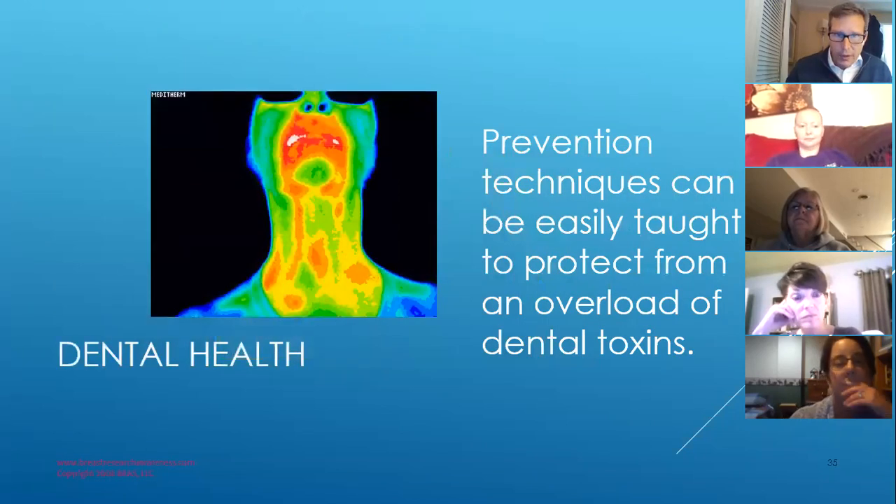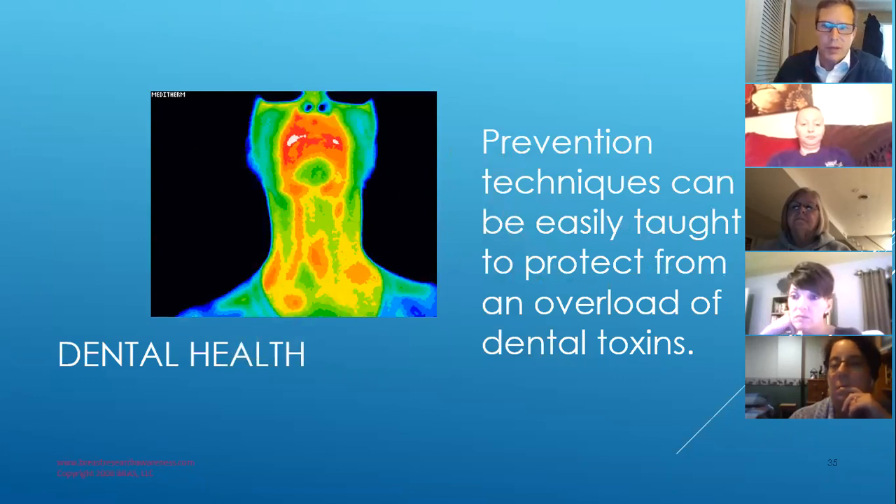Dental health. There is a high percentage of breast cancers where someone has a root canal on the right side, the breast cancer is on the right side. So there, you will find doctors that will tell you that there is an ironclad link between root canal teeth and breast cancers.